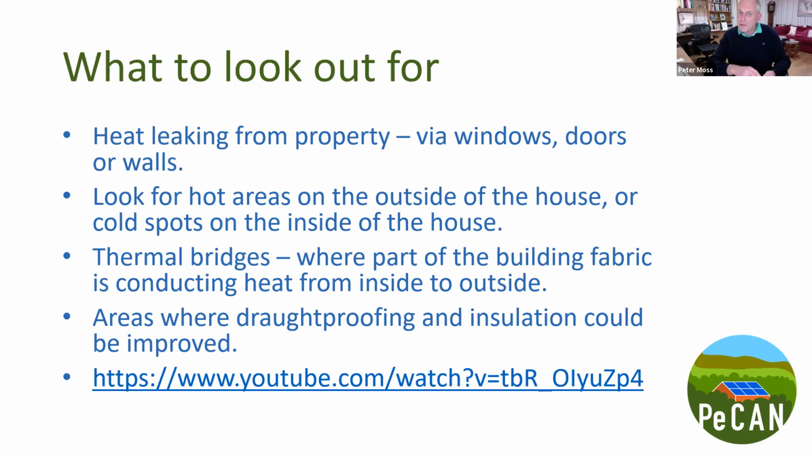But there are very good examples online of thermal images of raised floorboards, where quite often there are air bricks ventilating the gap underneath. If the floorboards aren't covered or insulated in any way, you can often get very cold drafts coming up through them. So the camera will work on floors from the inside, and ceilings from the inside.